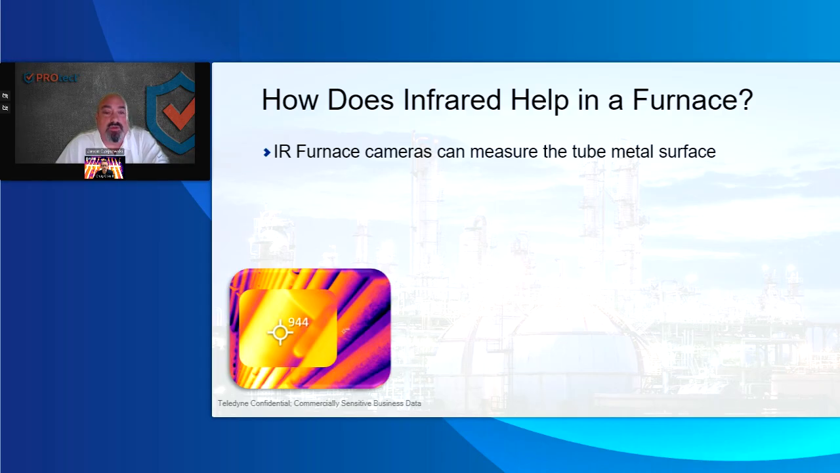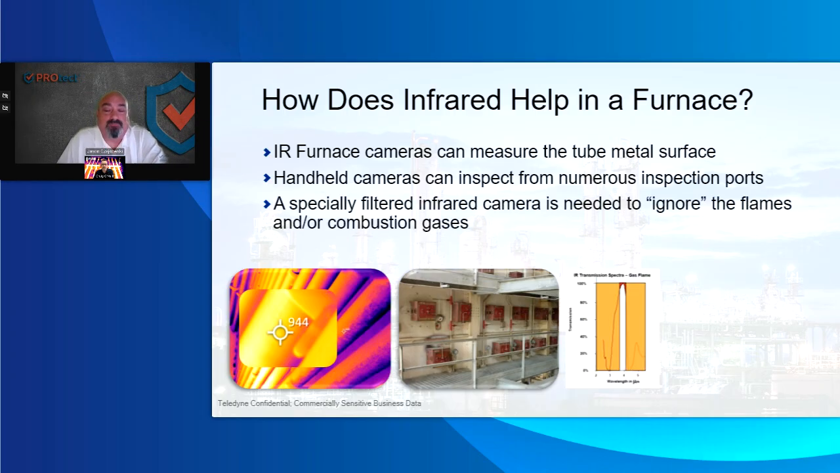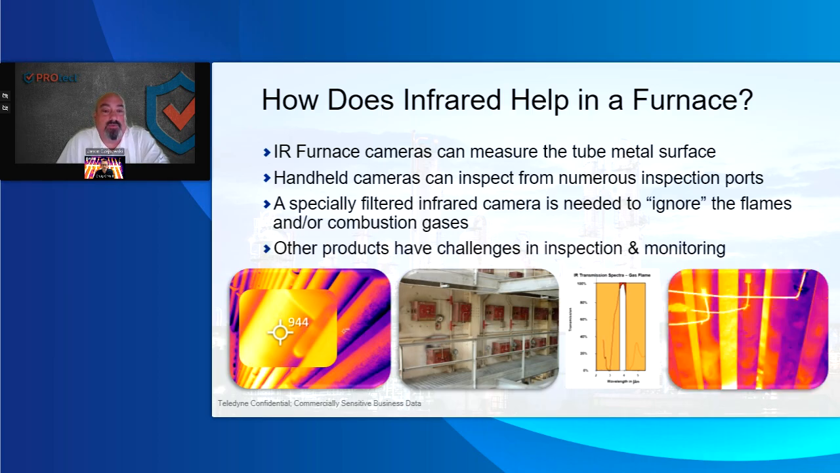Some of the other images you can get up in here are through ports you can't readily see, or sometimes because of the design of the port. I've opened port doors and there'll be a tube right there, or sometimes the port doors will be too narrow and you can't see it with other generations of cameras. So we're looking for broken tube supports, we'll show them in some different slides, refractory loss, and then overheating or coking up of internal fouling.